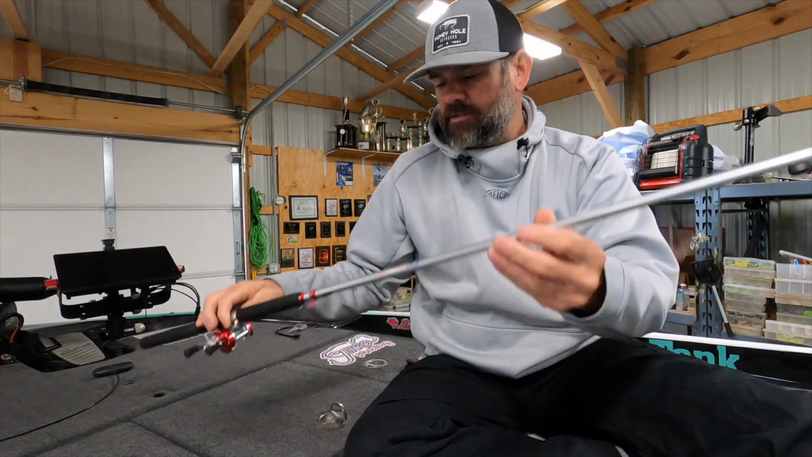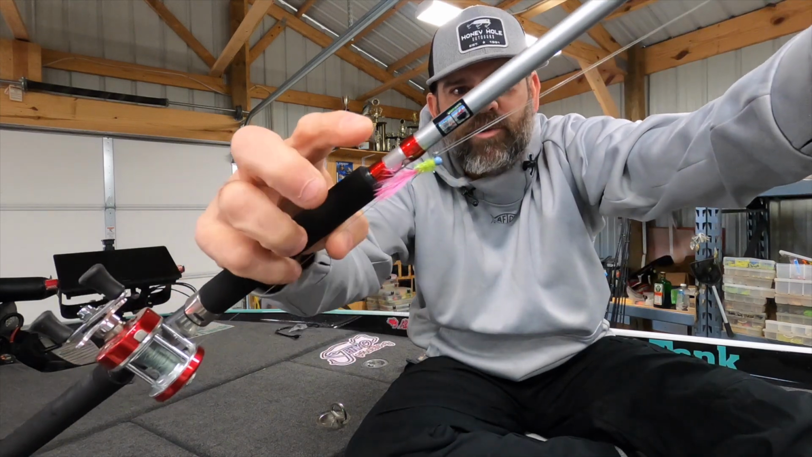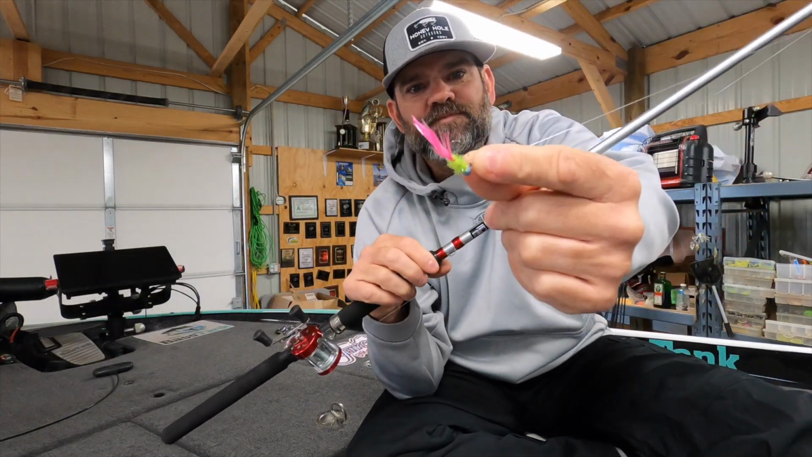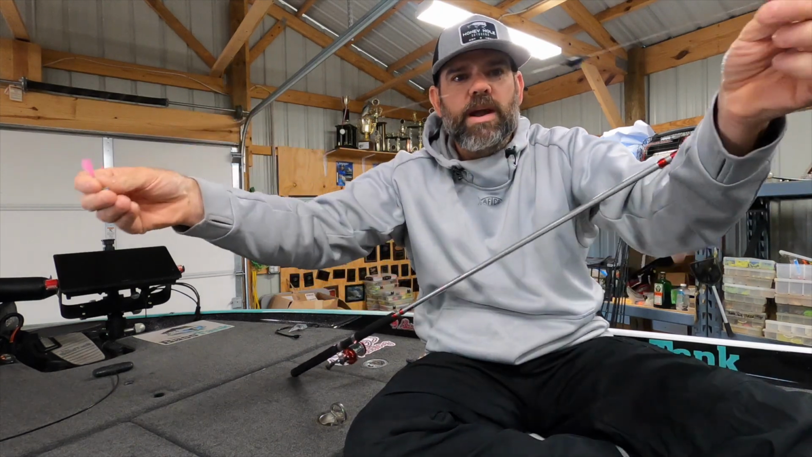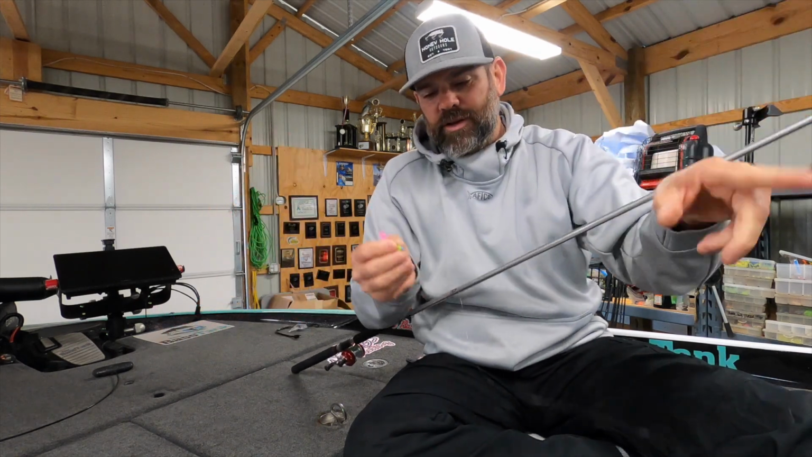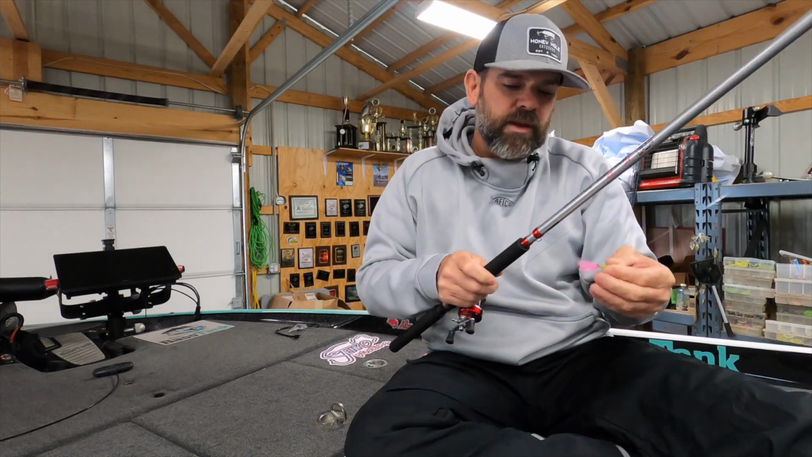I finally went down to what everyone's calling their live scope rigs now. I finally went down to this itty bitty 32nd ounce hair jig, with a fluorocarbon leader, with the weight above it. Your stuff's coming more and more. I'm going to talk about how I do this. With this live scope, this is becoming a huge technique and a tip a lot of crappie fishermen are using.